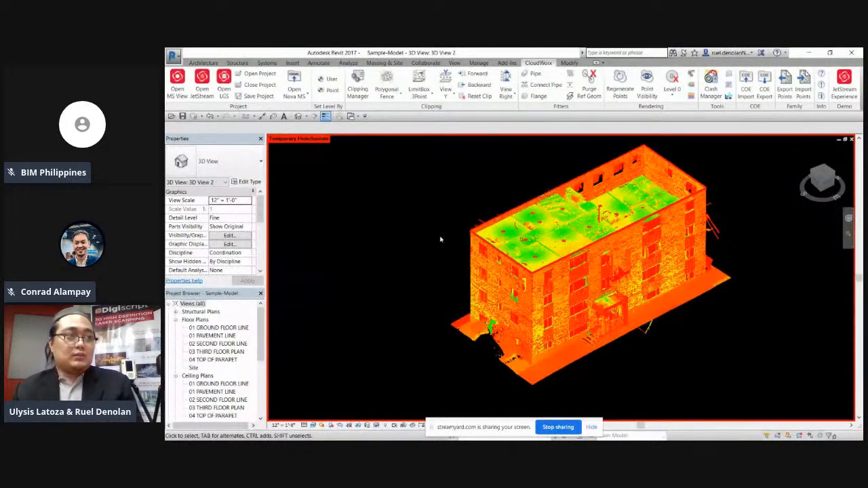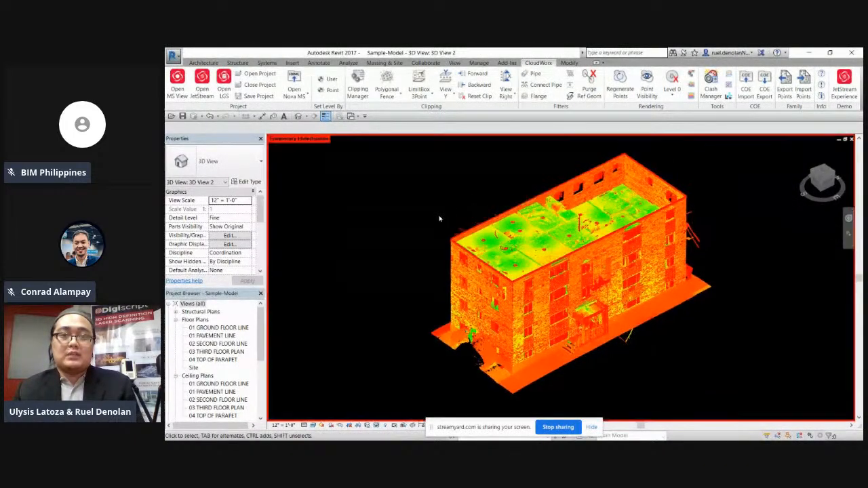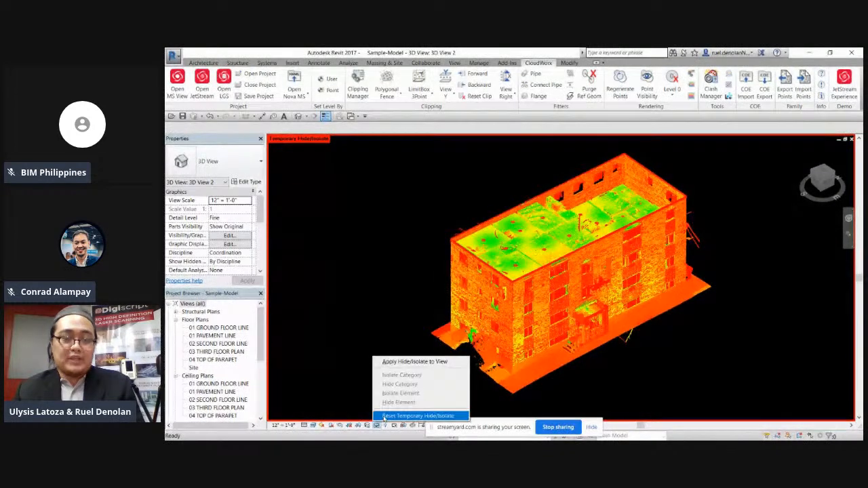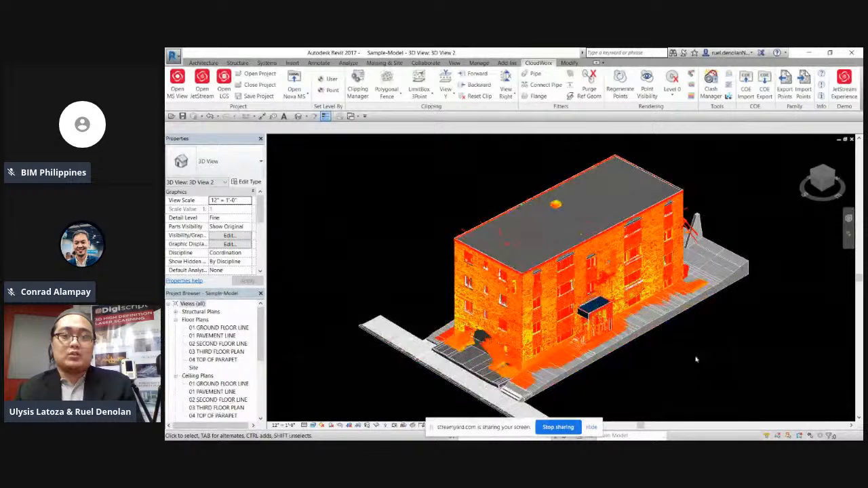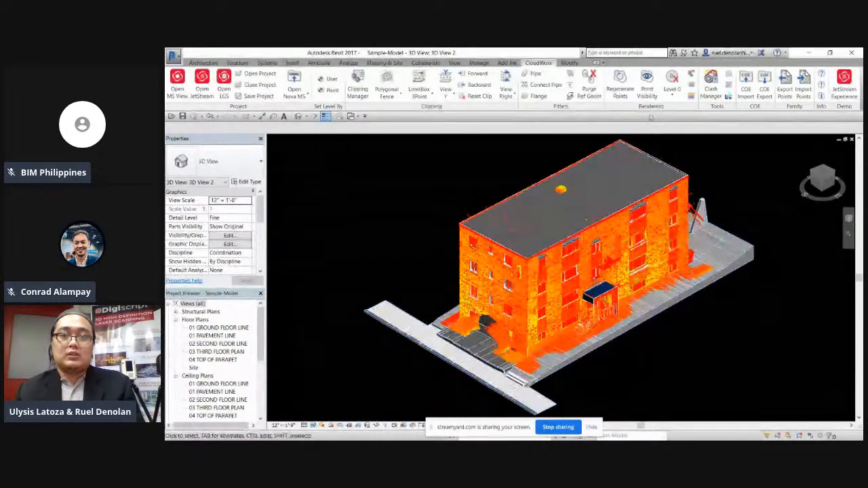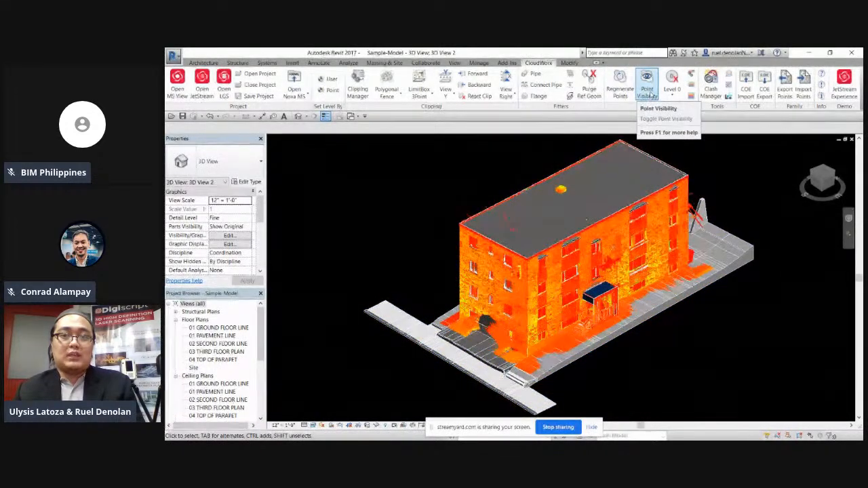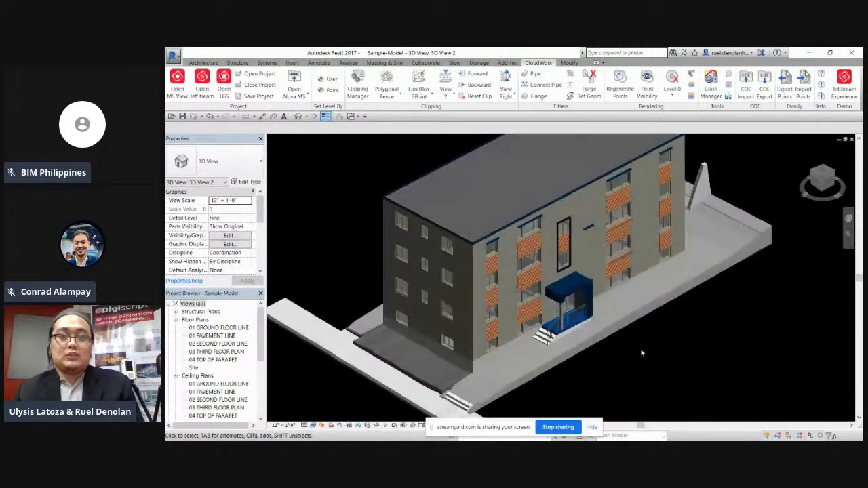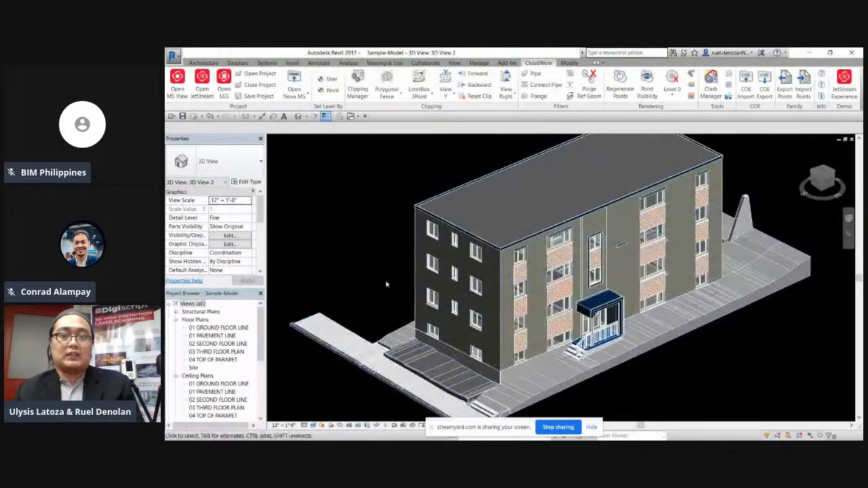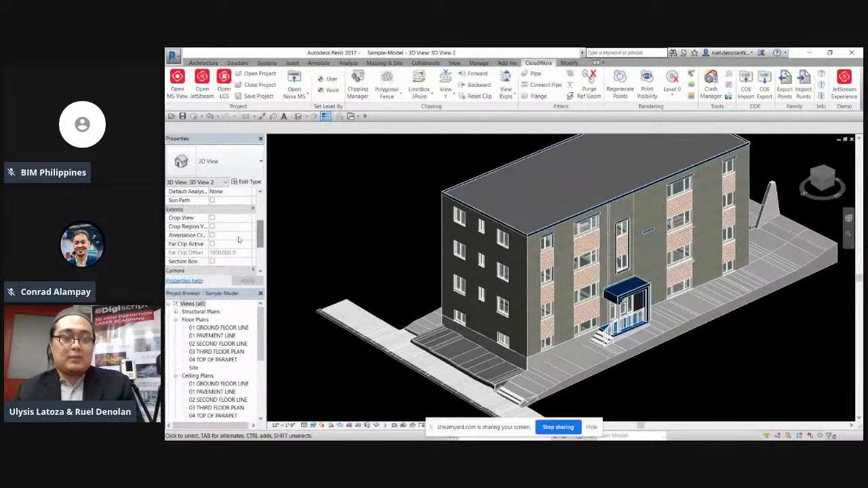So, modeling from here, basically parang tinitrace lang natin yung point cloud into model. So ngayon ilalabas ko yung model natin, no? Ito yung finished product namin. Then, we can off the point visibility. So ito na yung output ng model natin. Then, mabilisan lang to.